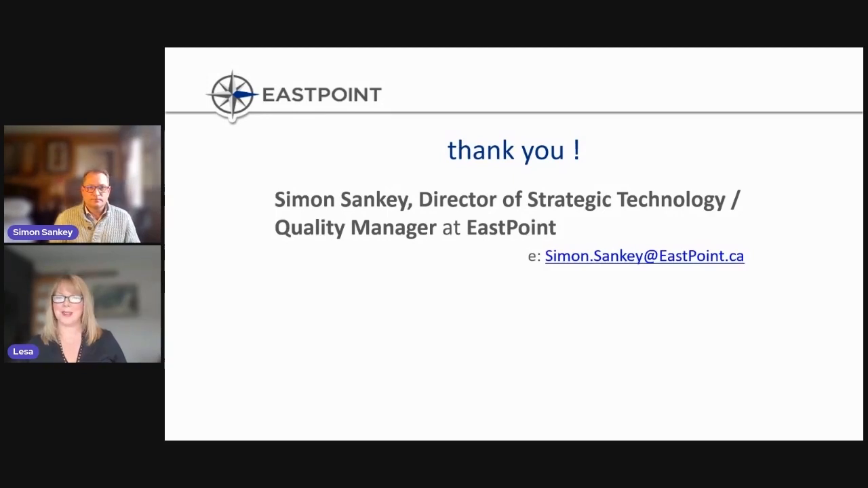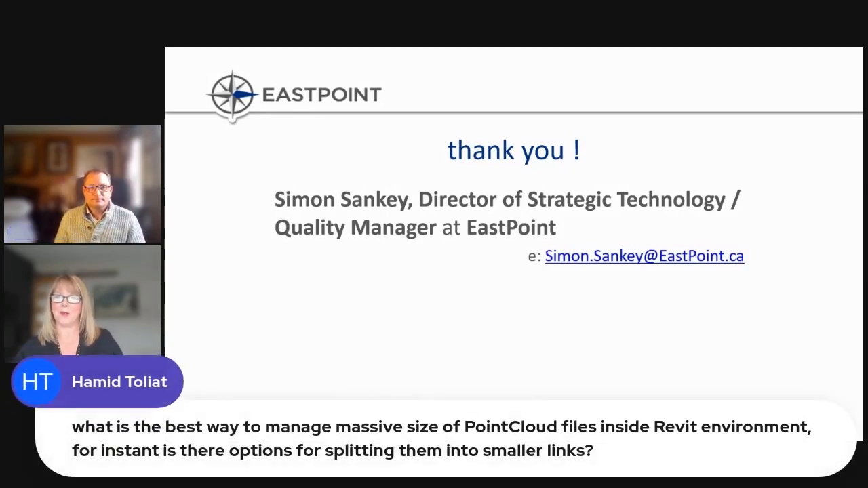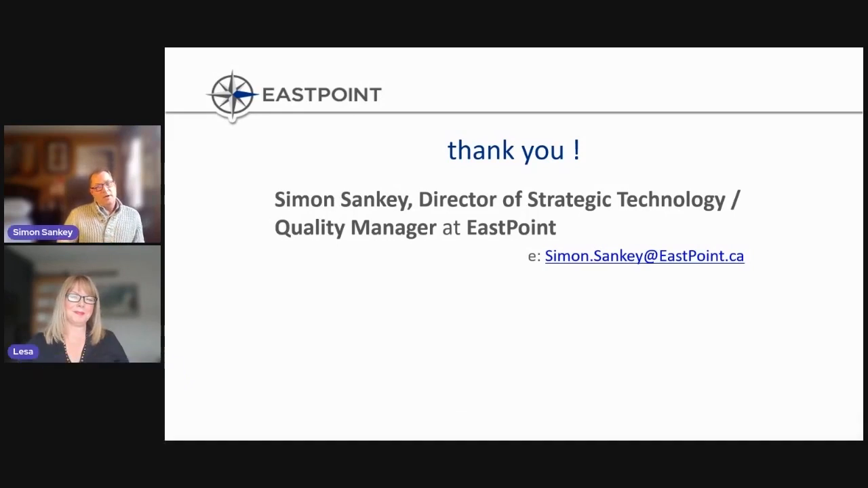Second question, what is the best way to manage massive sized point cloud files inside a Revit environment? For instance, if there's options for splitting them into smaller links. Yeah, absolutely, Hamid. You would have seen those slides where I showed the point cloud linked into the Revit environment, and there was just portions.